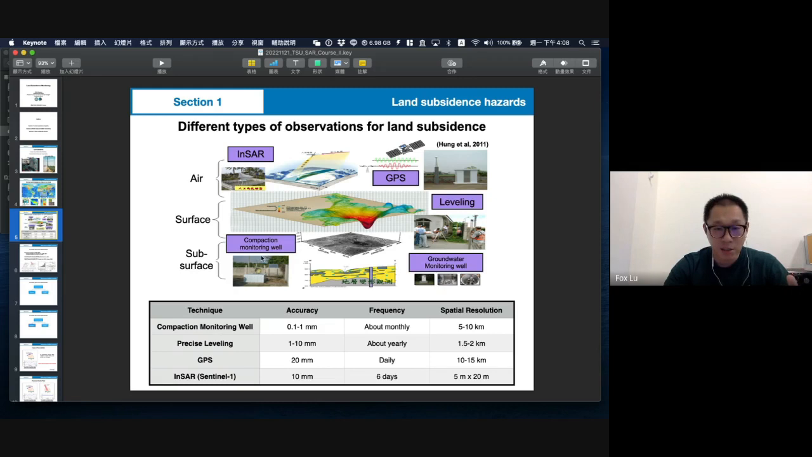And in the subsurface, a new technique is called the compaction monitoring well. It records the compaction of different layers. So we will know how many centimeters layer 1 has compacted, and so on, down to maybe 4 meters under the surface, and how much displacement there is in this area. The other is the groundwater monitoring well, which tells us how the groundwater levels change.